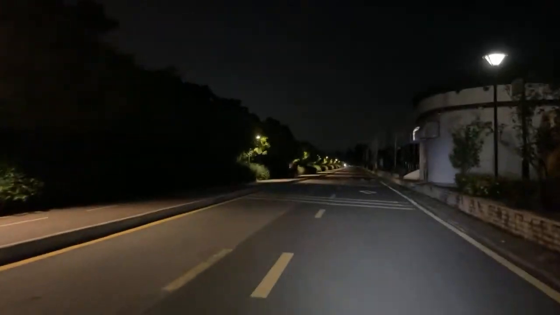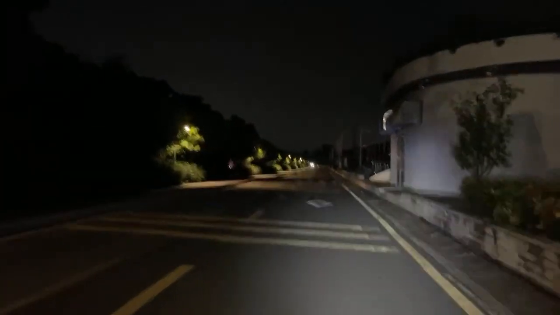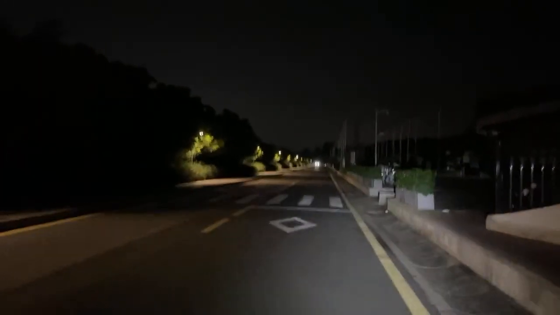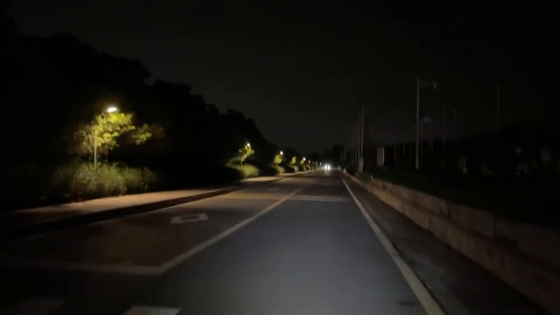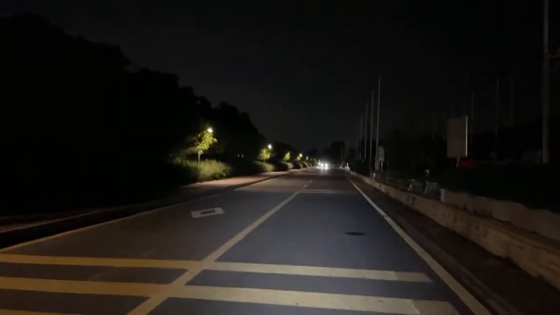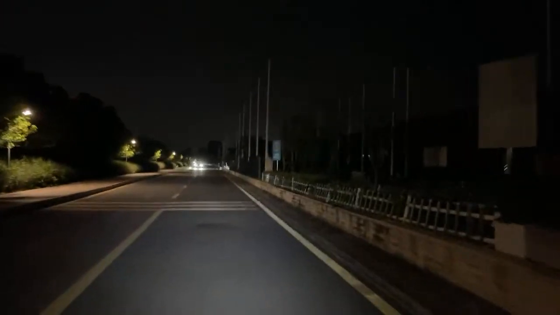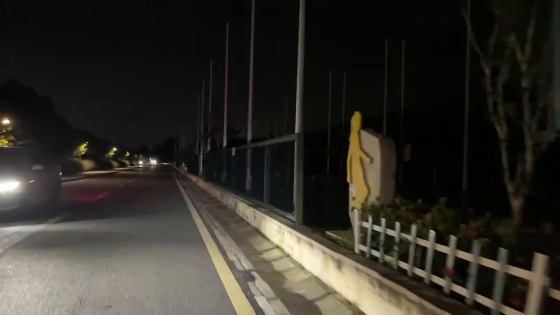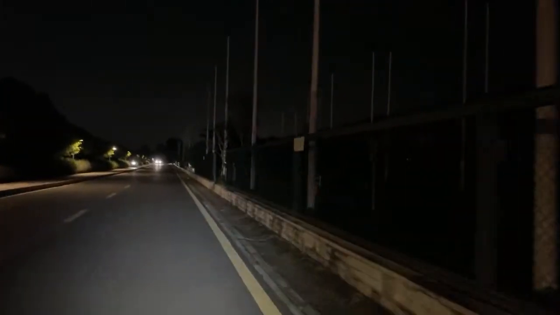So we are approaching the section here that has the basketball courts and the tennis courts, which is all dark right now. On the right hand side, you can't really see it. If I pan to the right, you would see whatever you can see, right? But that's basically the courts. You can see the courts.